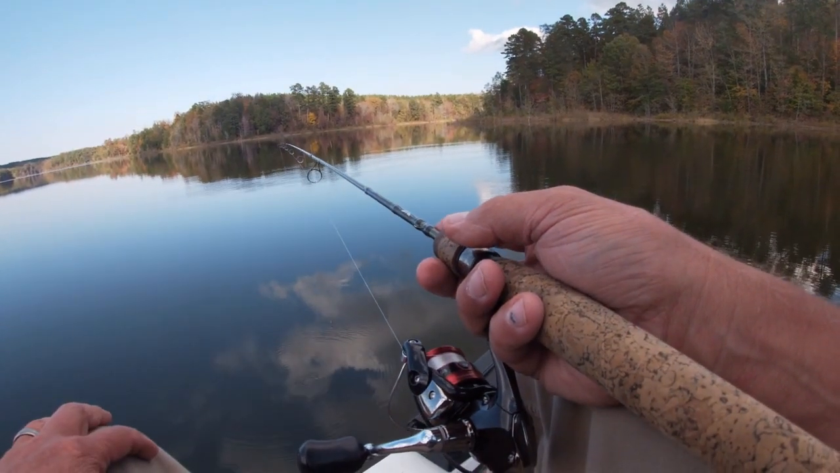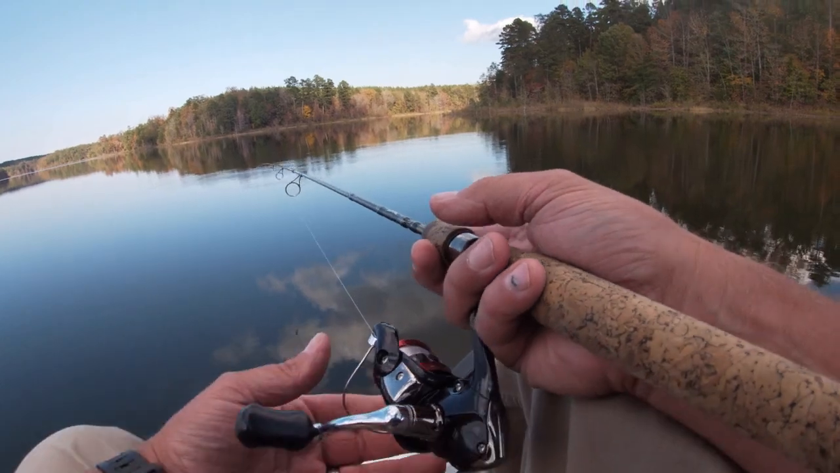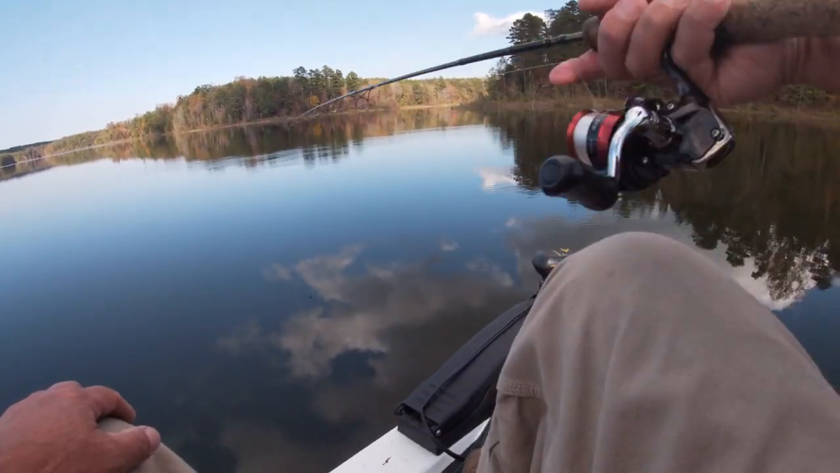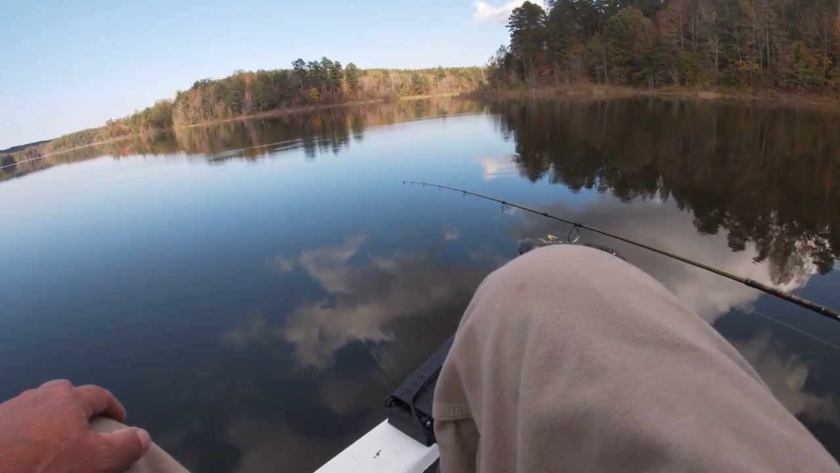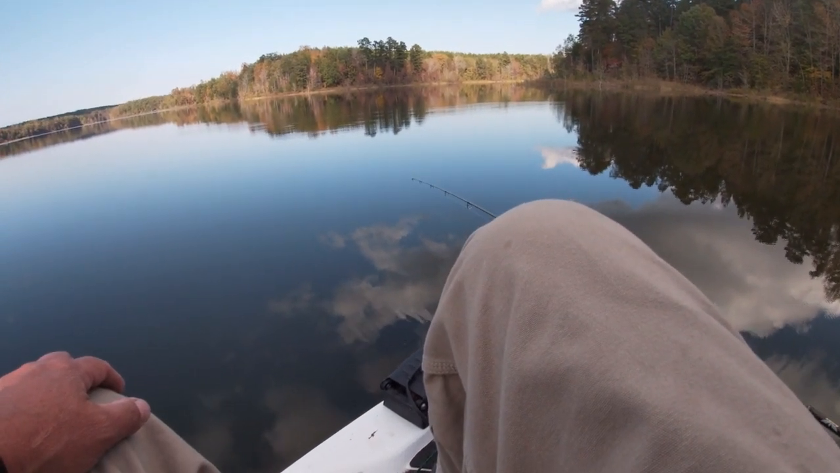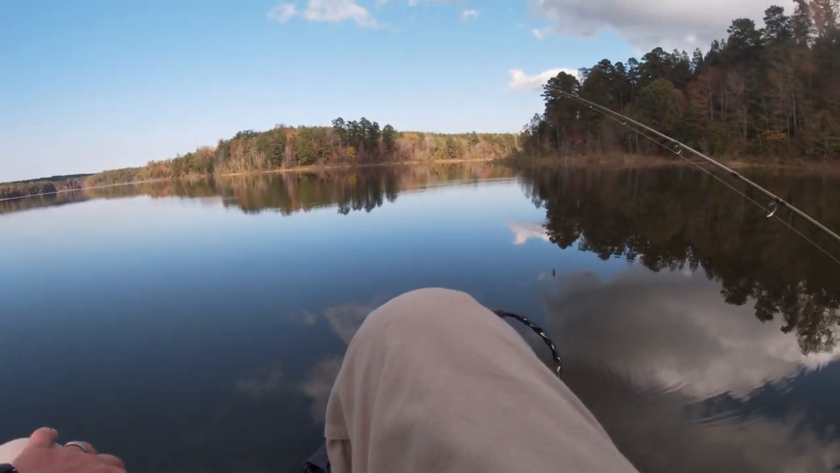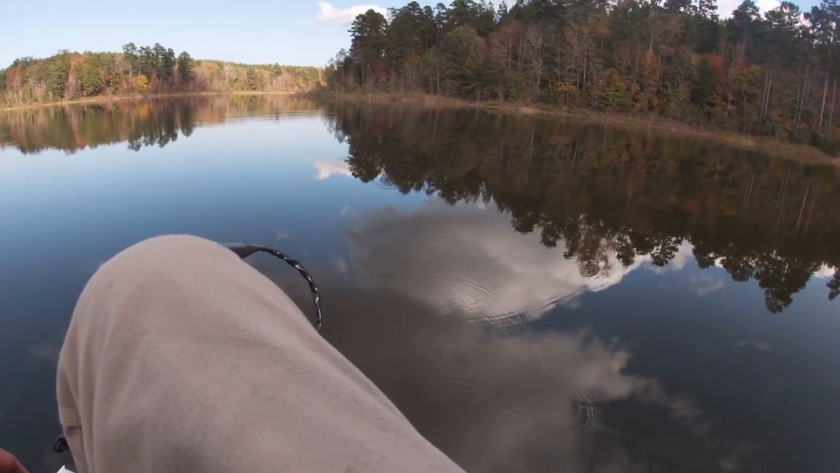So basically what I'm doing, I'm taking this live scope. Let's see if they zoom out front. I still hadn't quite got to them. So I'm taking the live scope and I'm looking around for them. And then when I see them, I'm just going straight towards where the fish are at.